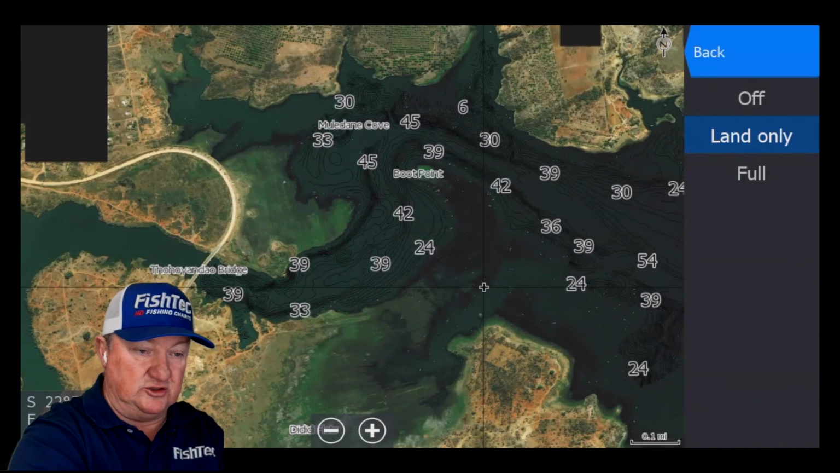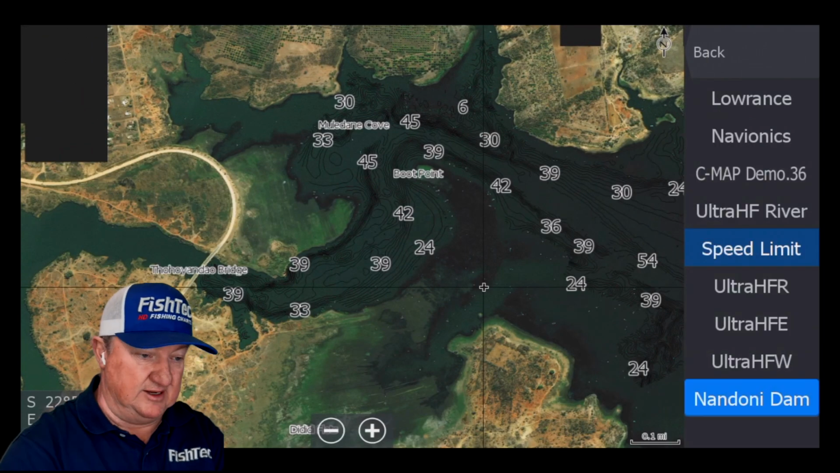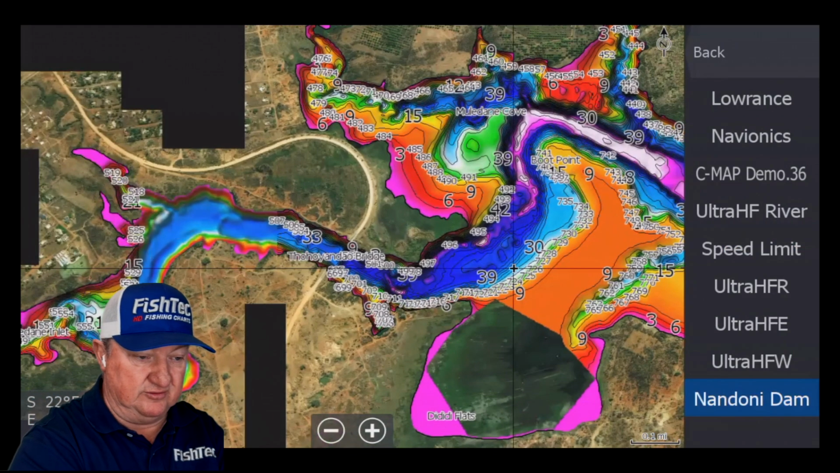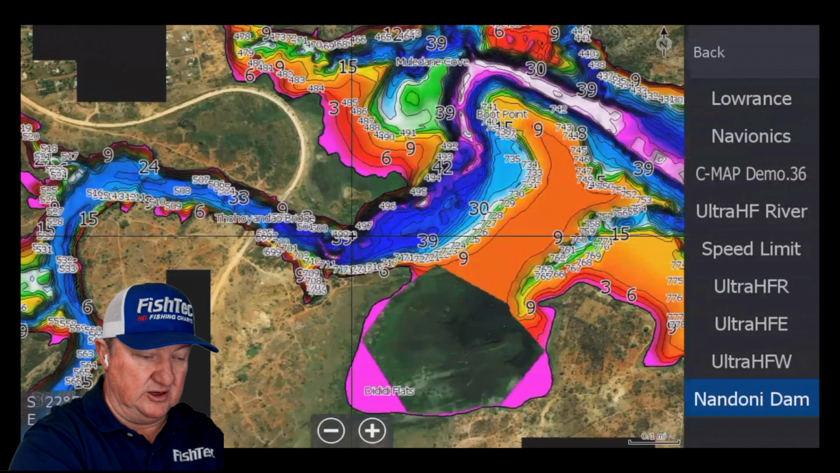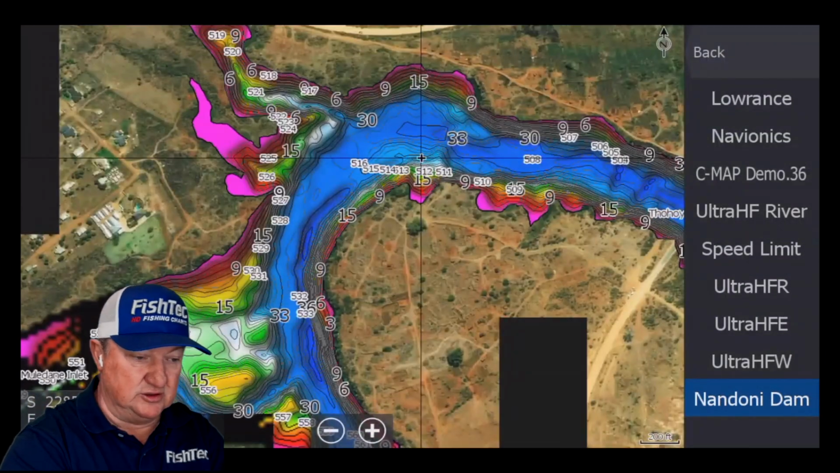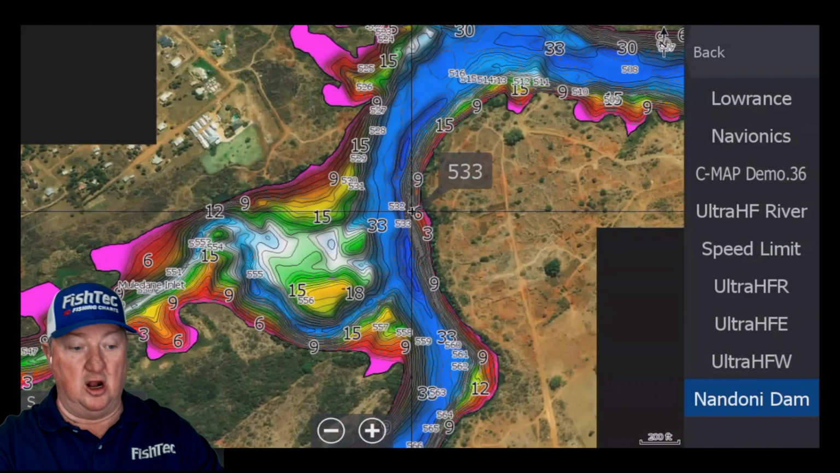I said then once you get up the river, I would change that to Nandoni again, and then you in the shaded relief, and then you can say, okay, now where do I feel comfortable driving around, and where you want to go and fish, and then obviously you can switch over to your UltraHF.